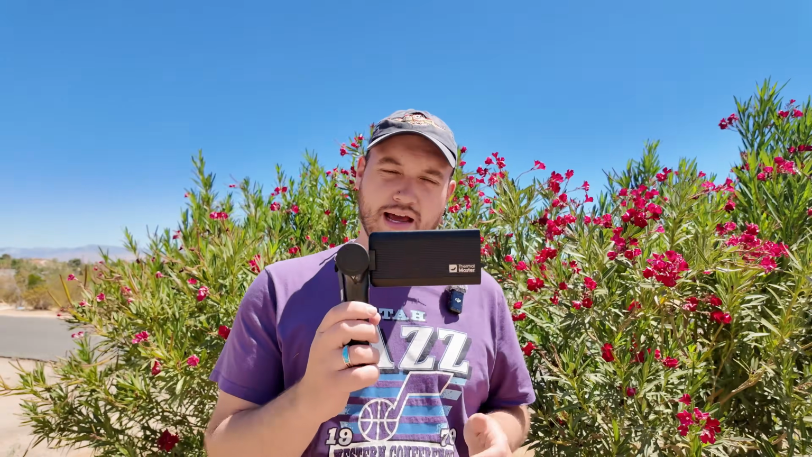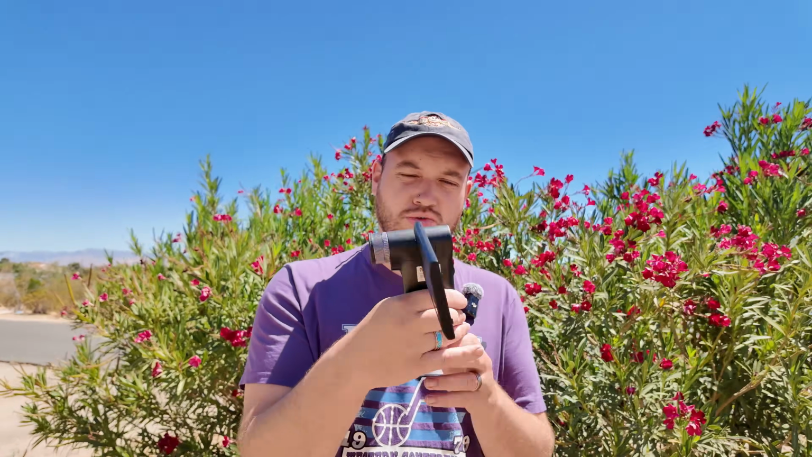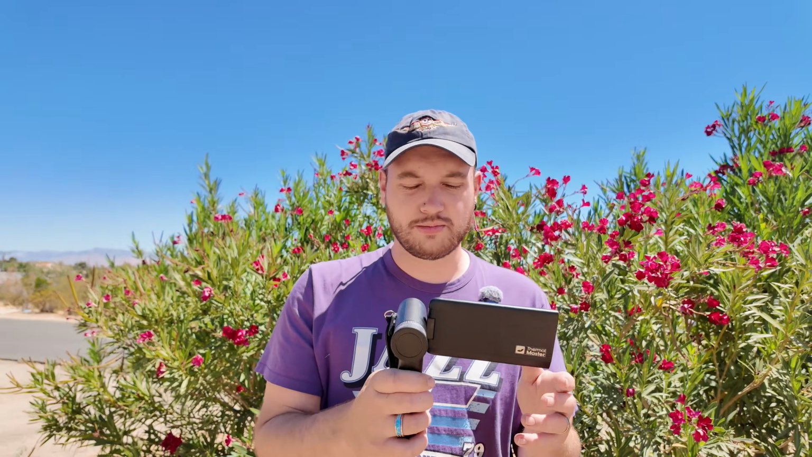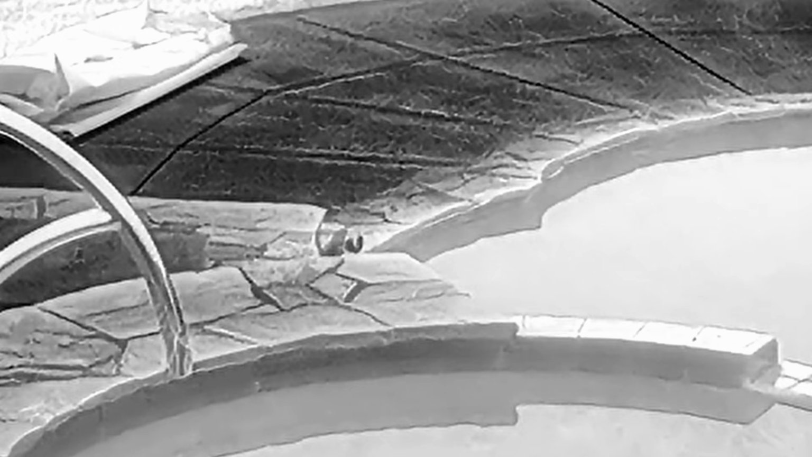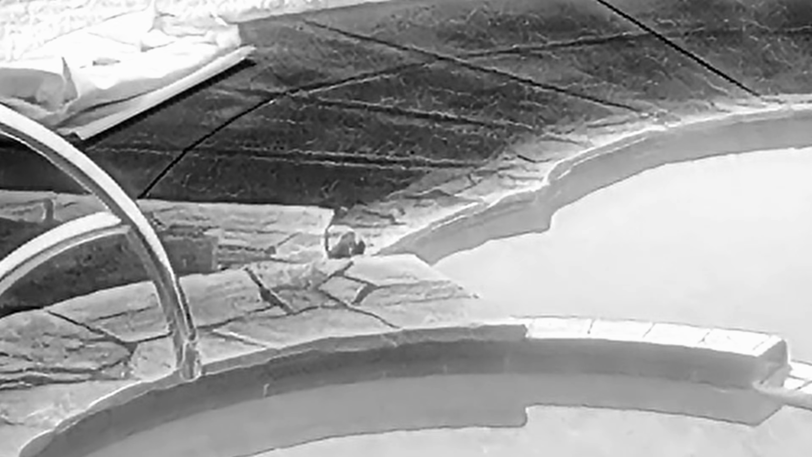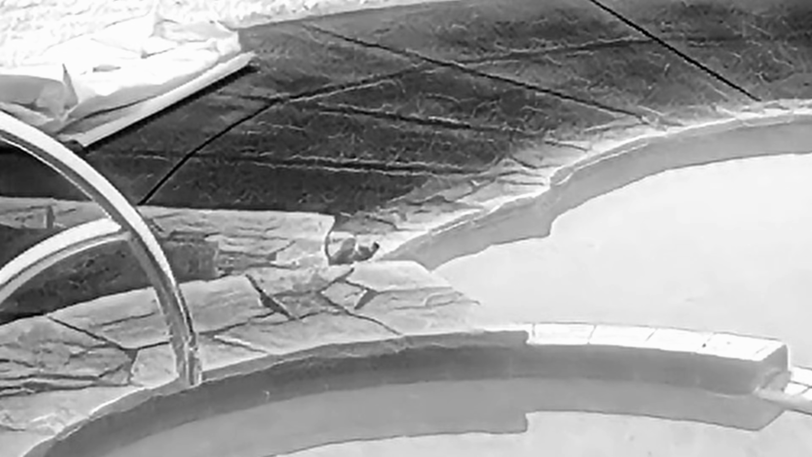All right, so let's talk about the Thermalmaster Flip Thermal. Now, what's really cool about this device is that you don't have to look through it. A lot of thermals you have to look through and try to spot the birds like you would a monocular. And because those thermals have a screen on the inside, once you're done looking through them, you're pretty much blinded, because the bright light from the screen is so bright that it takes your eye forever to adjust back to normal.